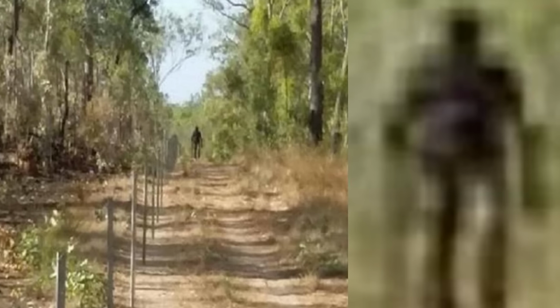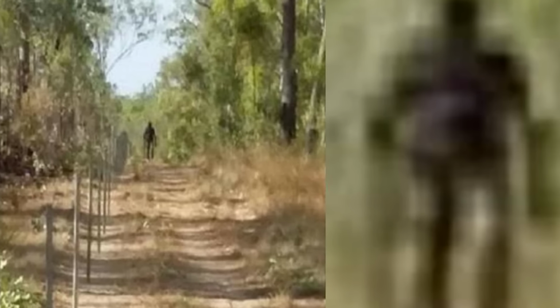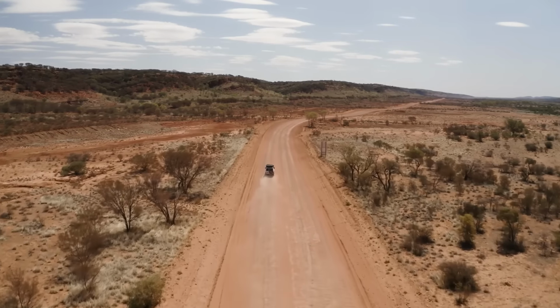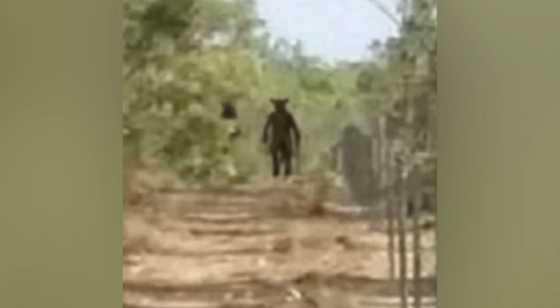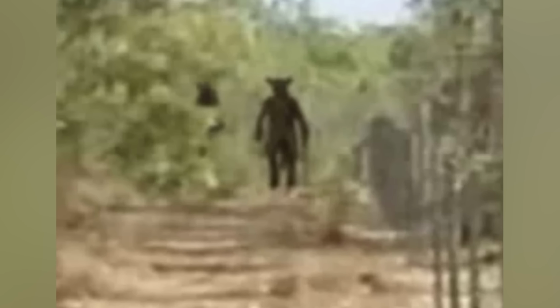This image was reportedly captured by a wildlife camera overlooking a dirt trail in rural Australia. The path stretches through dry trees and brush, and in the distance, there's a tall figure standing in the middle of the trail. The first thought is, it's probably a person. But then you start to look a little closer.